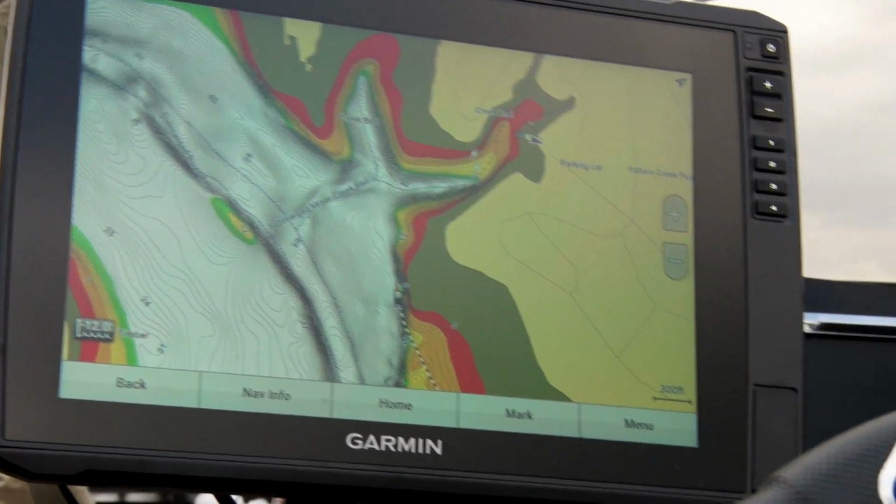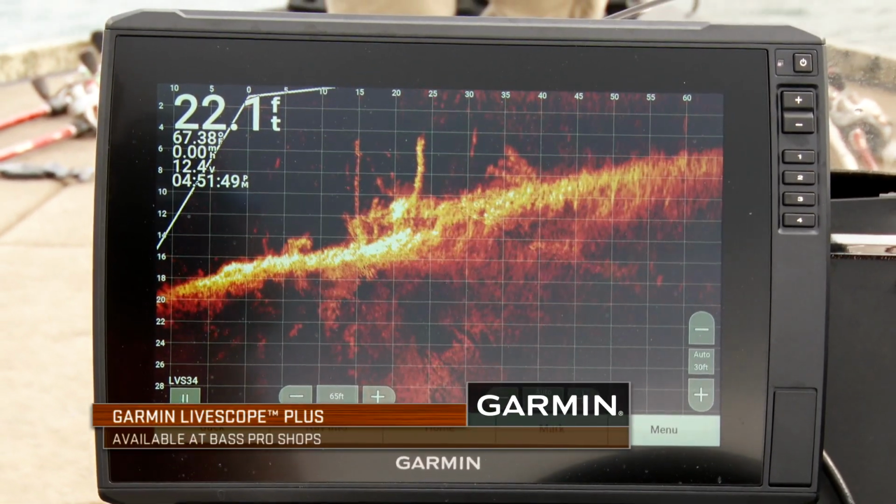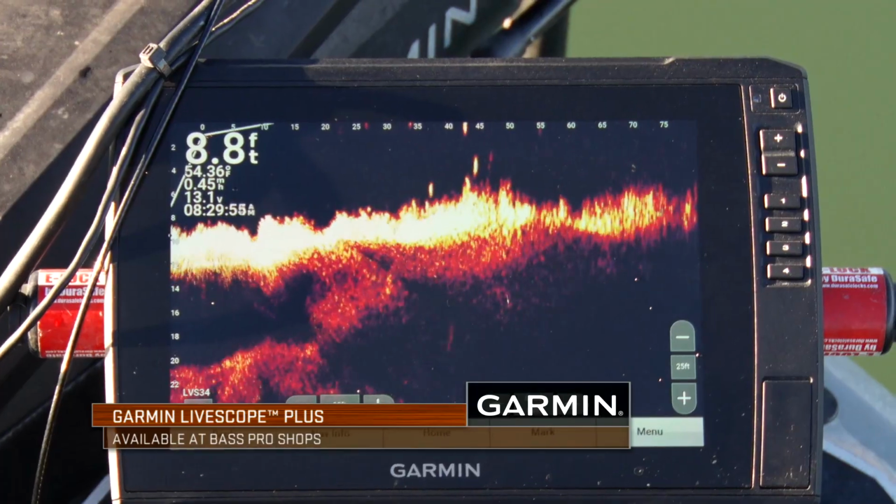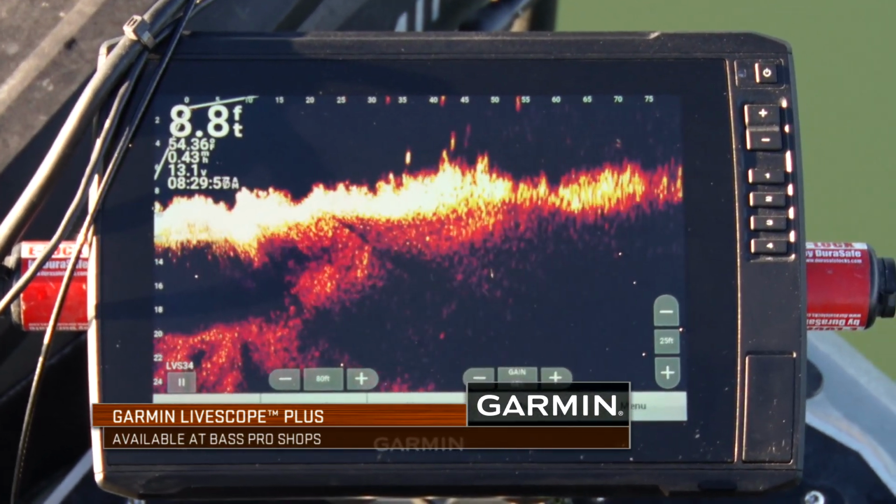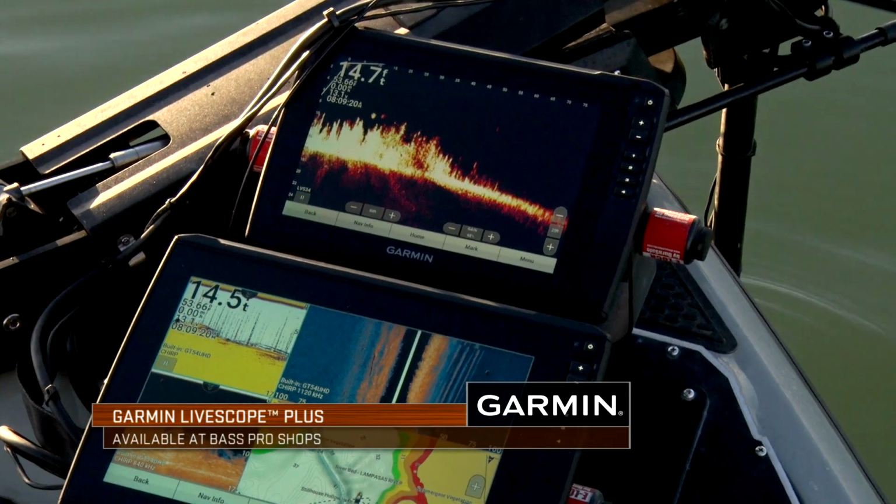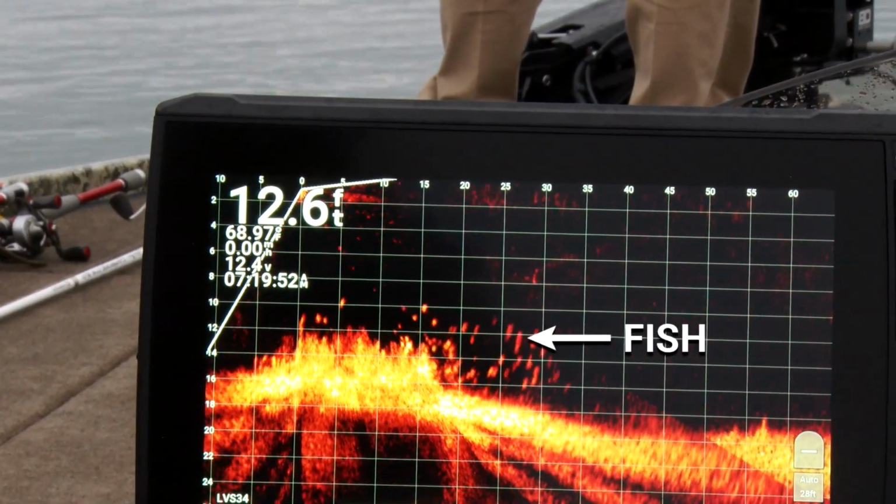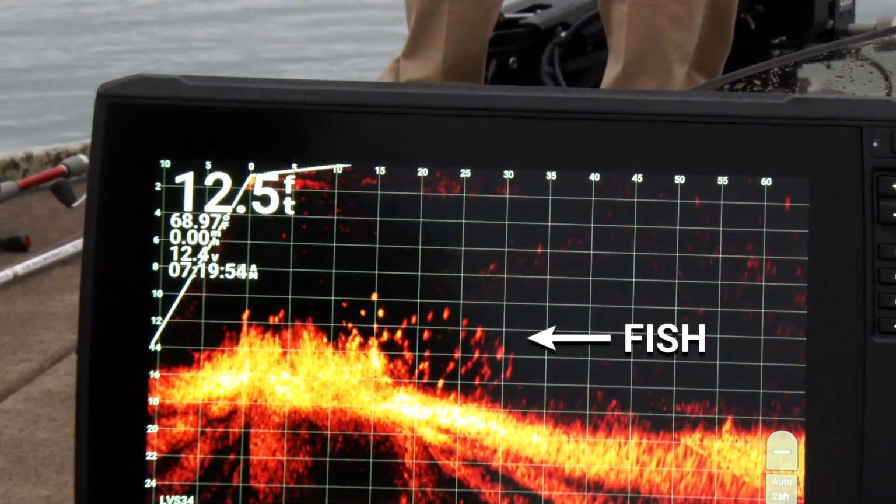And then as you take that further and break it down into the different LiveScope aspects, now you're able to identify individual targets, what's under your boat, what's not in the area at a moment's notice. It's all live feedback. That may be all crappie. Look at all of them.